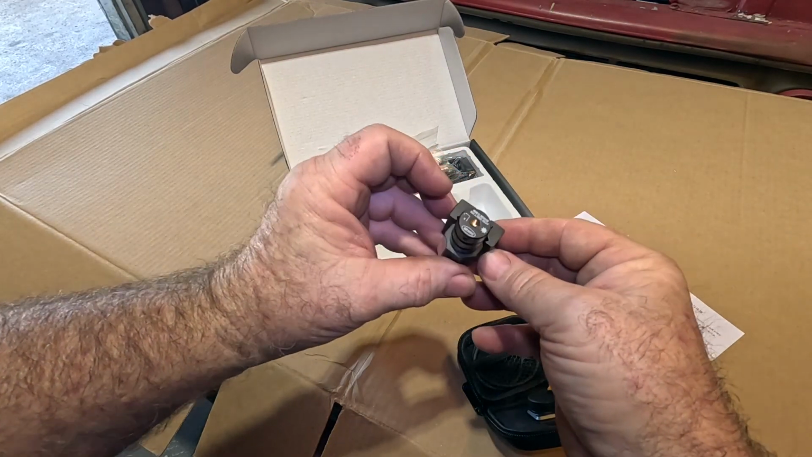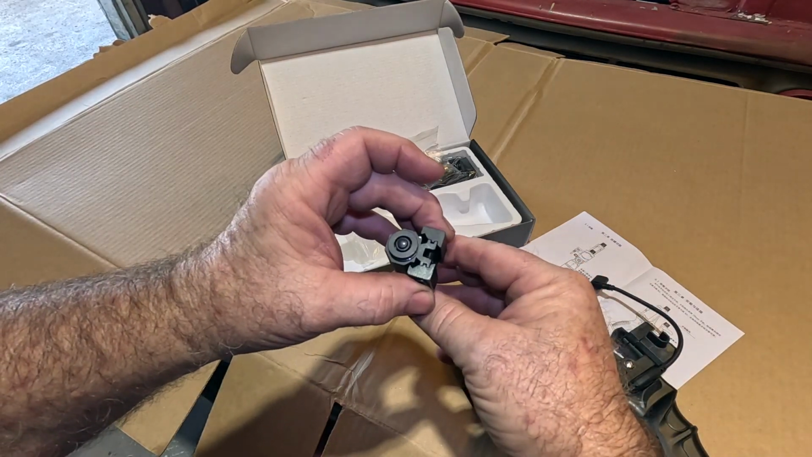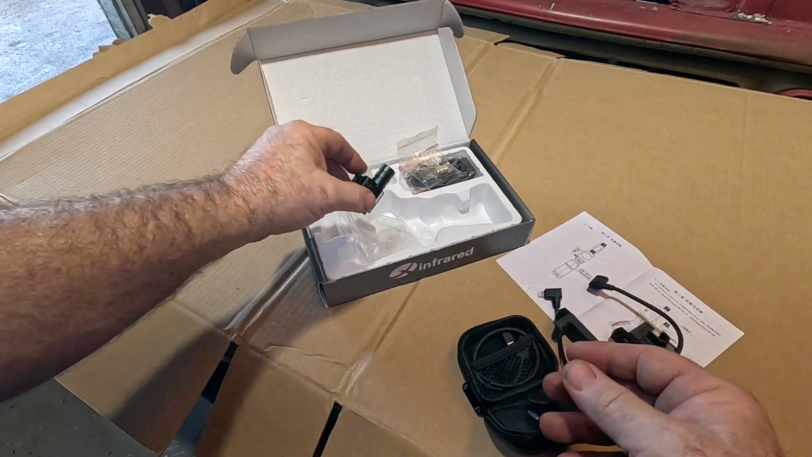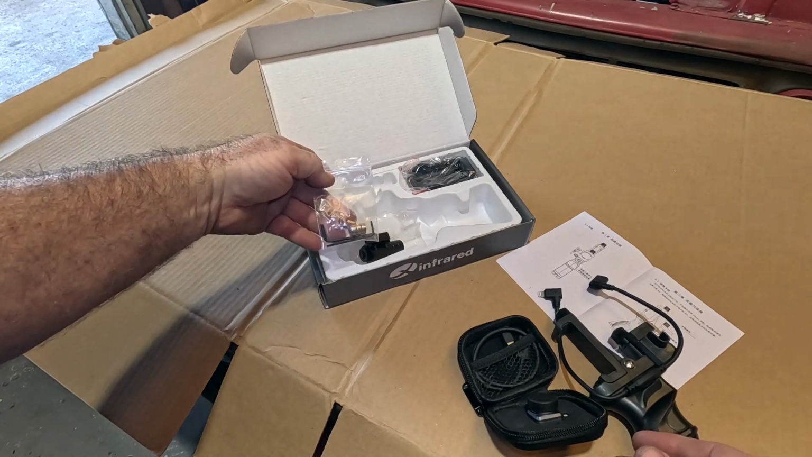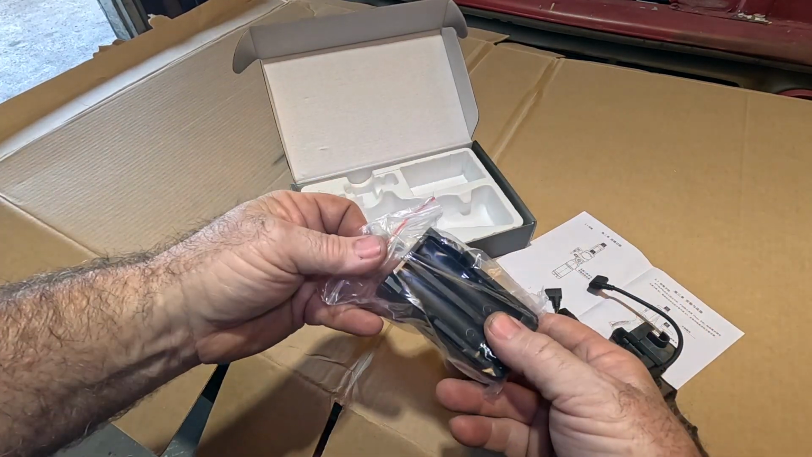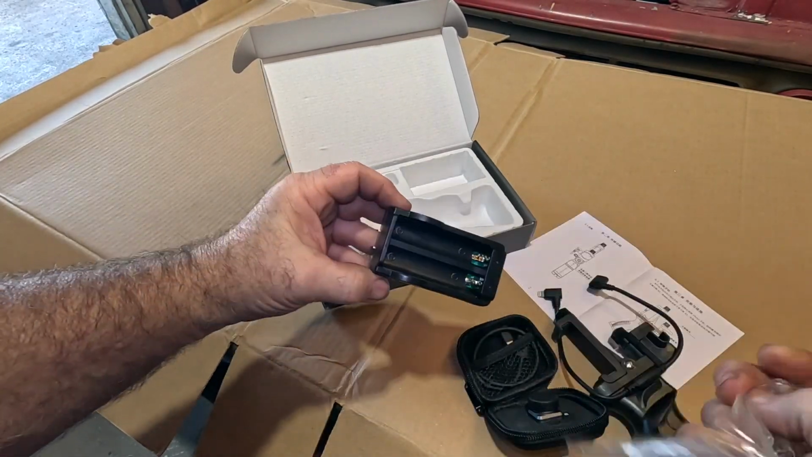This is an accessory. Obviously you flip these blocks over and it'll mount on a Picatinny rail so that you can use it on a firearm for hunting or whatever other use you might have for it. Those are batteries for that, I'm supposing. More battery hole. Oh, this is for charging the batteries when they get low. You don't need it in the bag anymore.